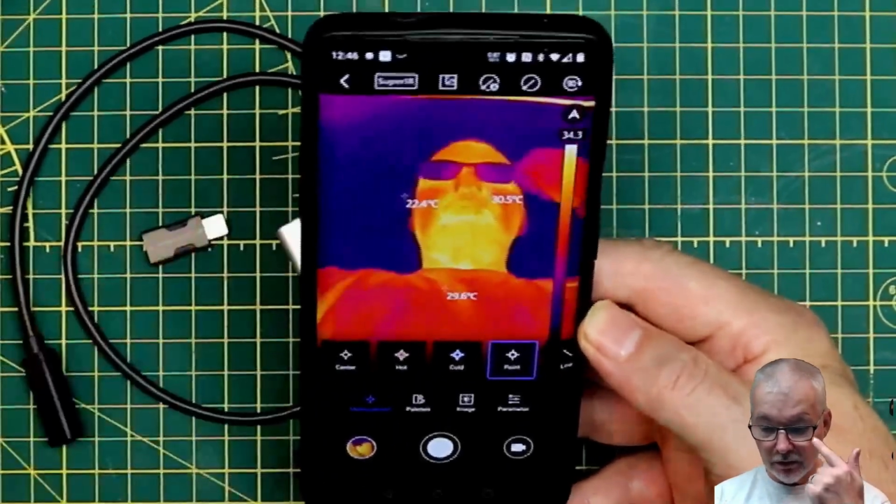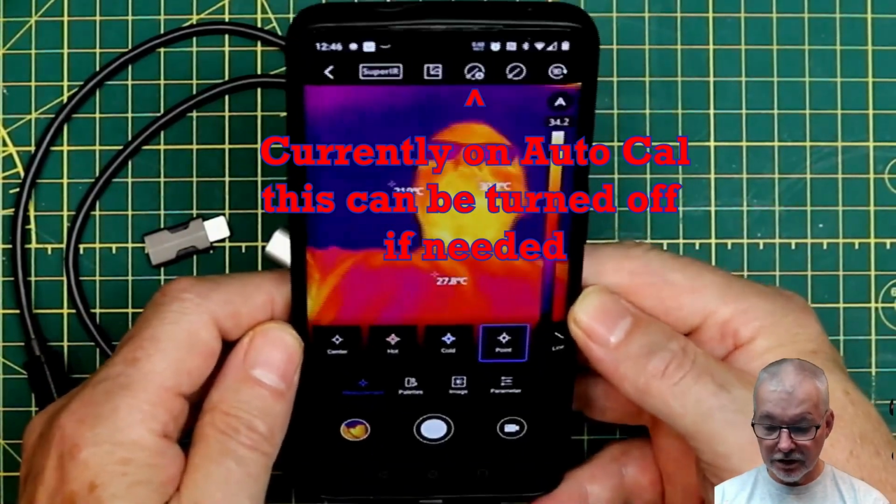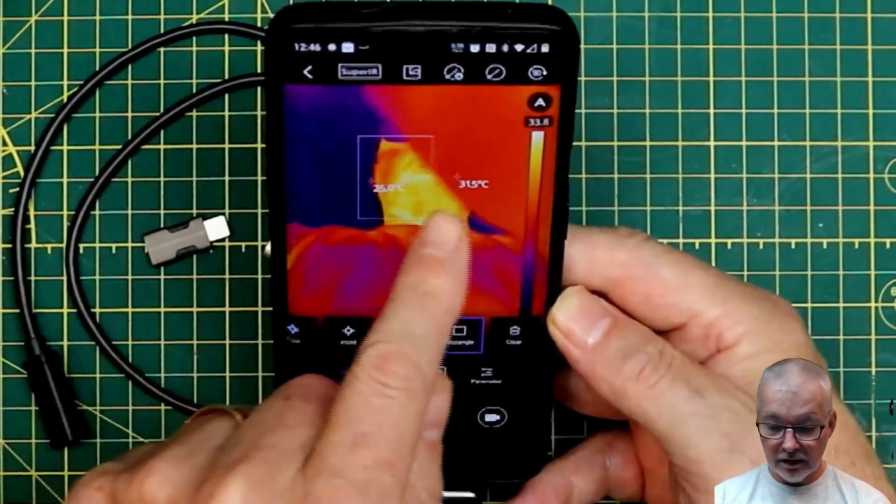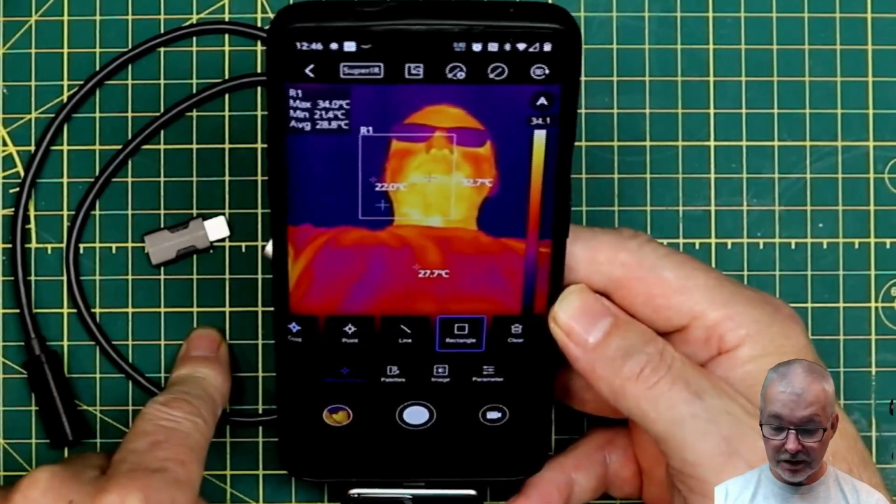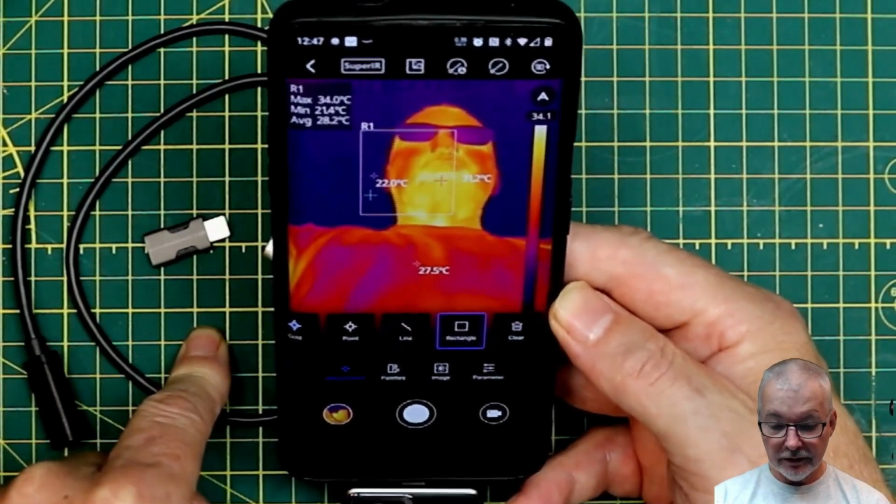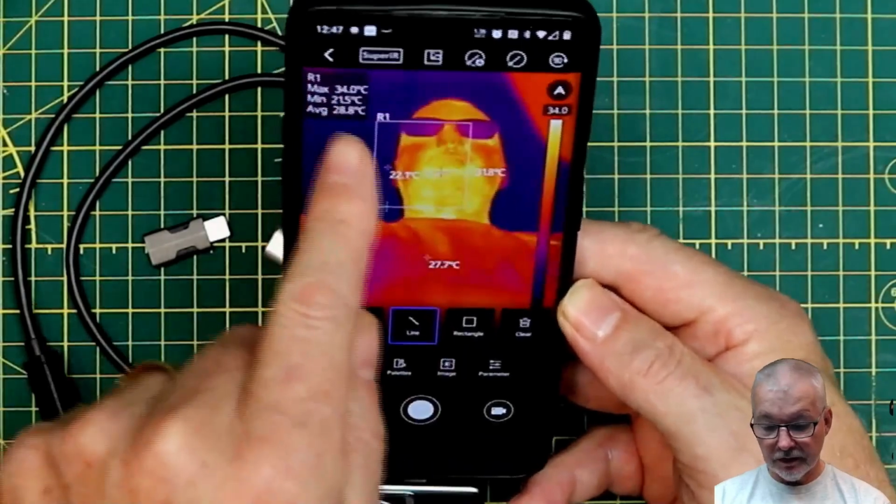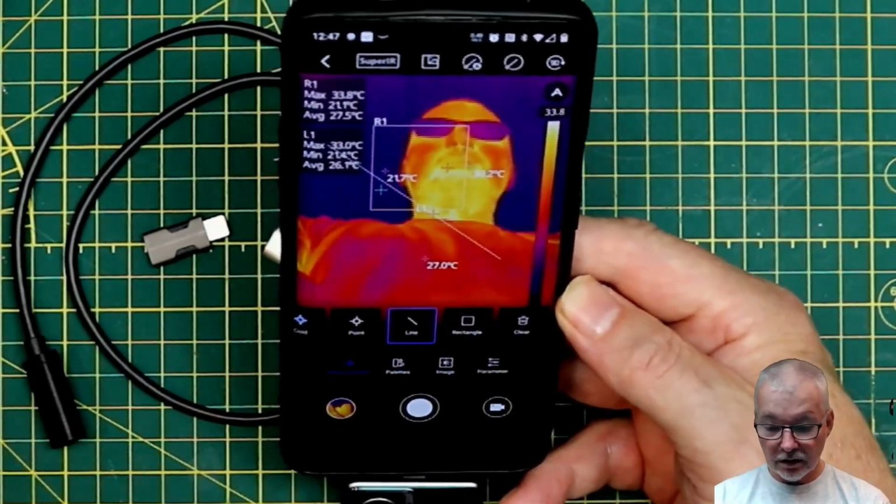You notice how with my glasses it can't see through them. Usually with some plastics, thermal imaging will not work. You can draw a rectangle and it will figure out where you are within that area. It will do measurements, high, low, and average. You can draw a line. So you just draw a line across the screen and it will give you a profile across that line.